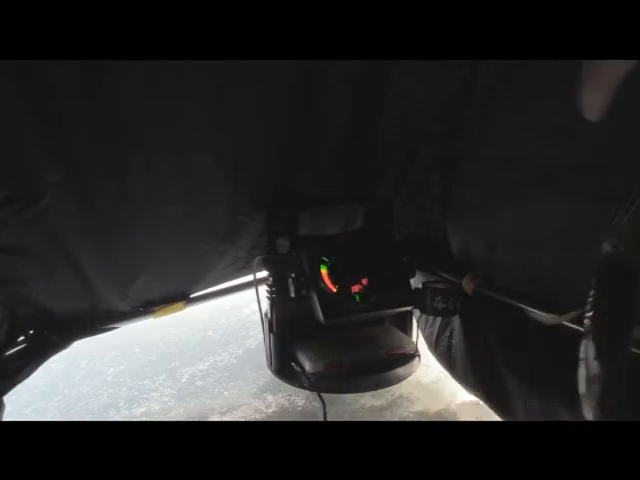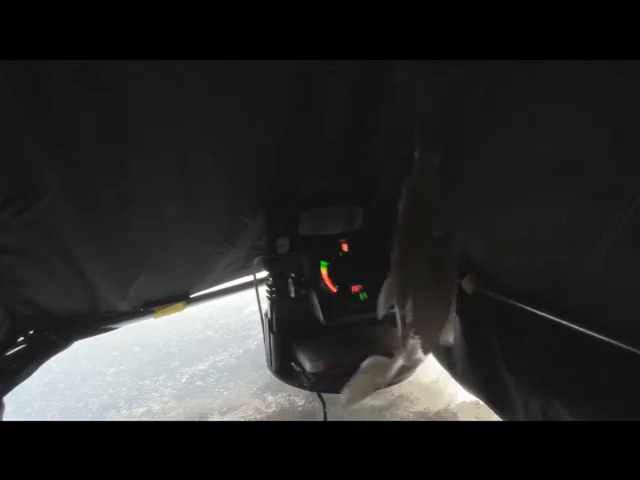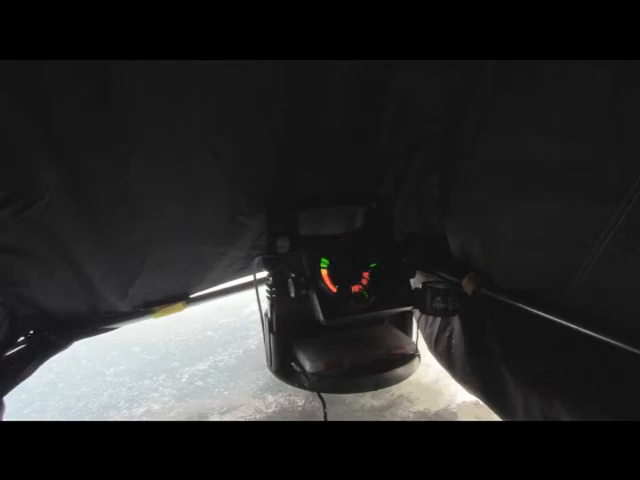It's another nice one. See? Another nice gill. Get him off. Again, that's on the Custom Jigs and Spins Lime Glow Demon, and I still got my crappie nibble, so we're going to put it back down there. You can see another one down there, deeper.